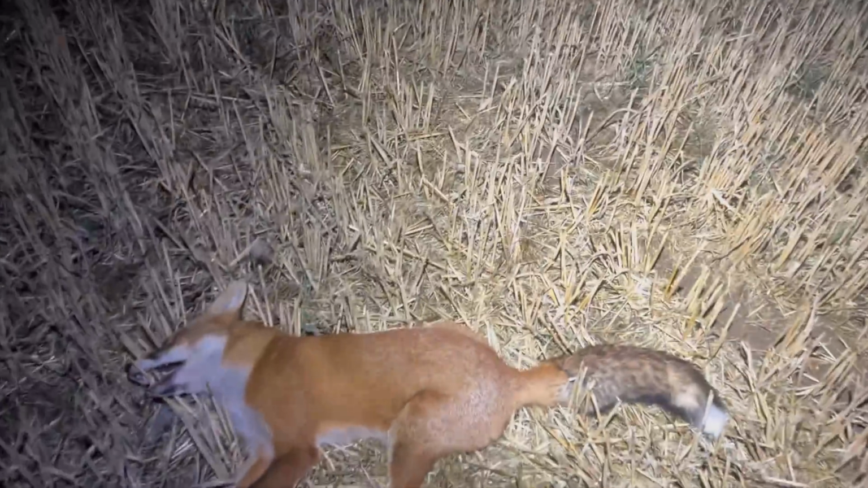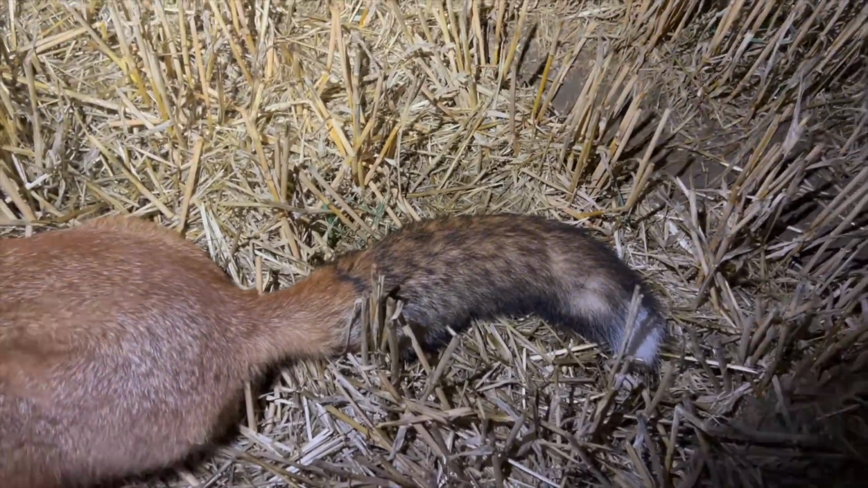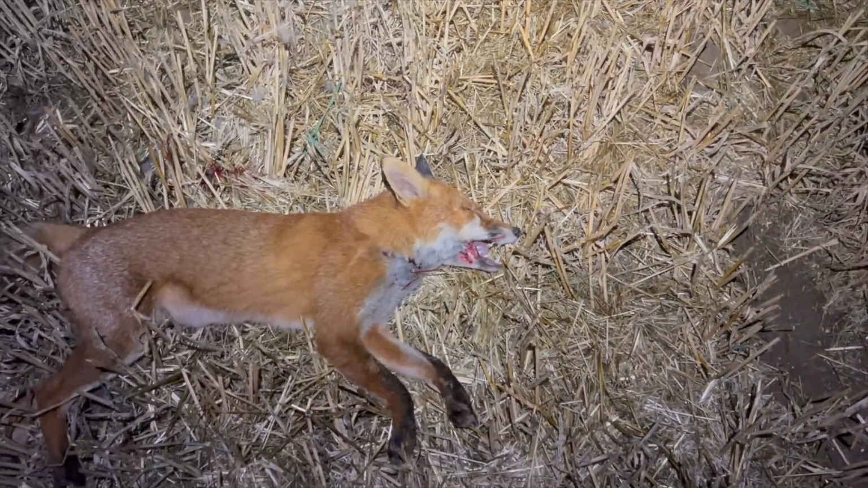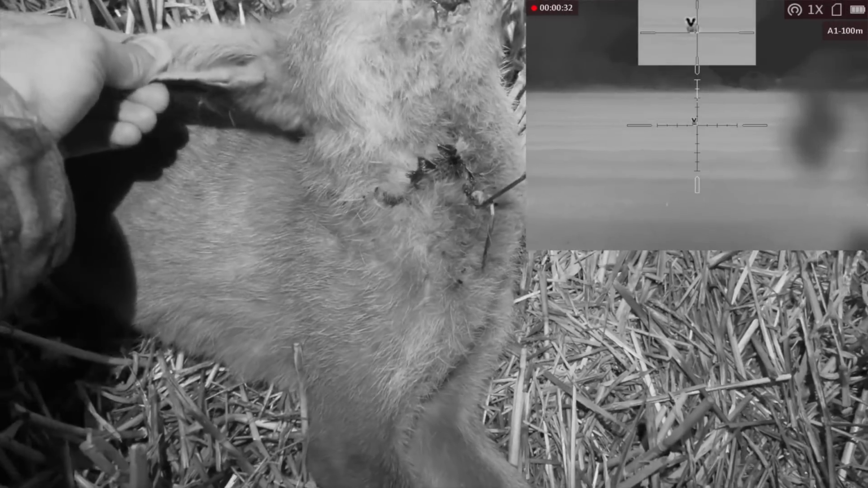Came in well. I reckon that's a vixen, you know, look at that. That's not a cub. It is a vixen. It's a nice tail. Adult. She was facing me, so that's gone